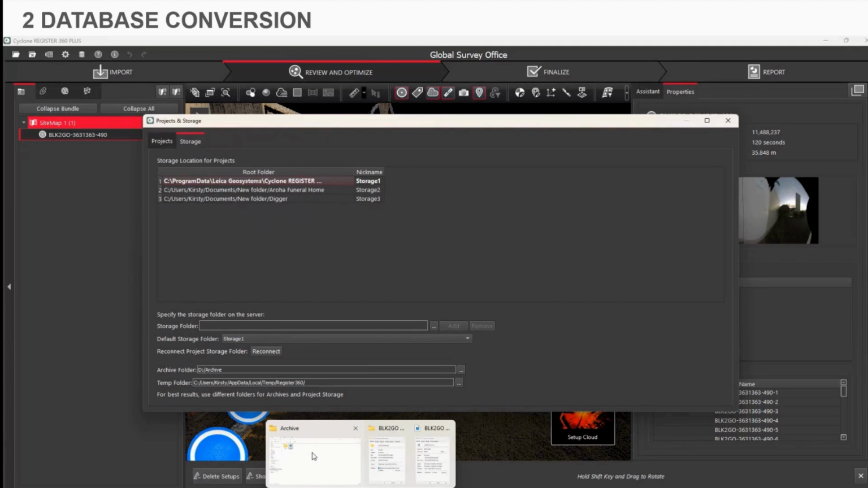So definitely make sure that you've checked all of those file paths before you start converting. And if you're doing the batch process, just check which is your largest project and make sure that that's the one that meets the requirements of this storage space.